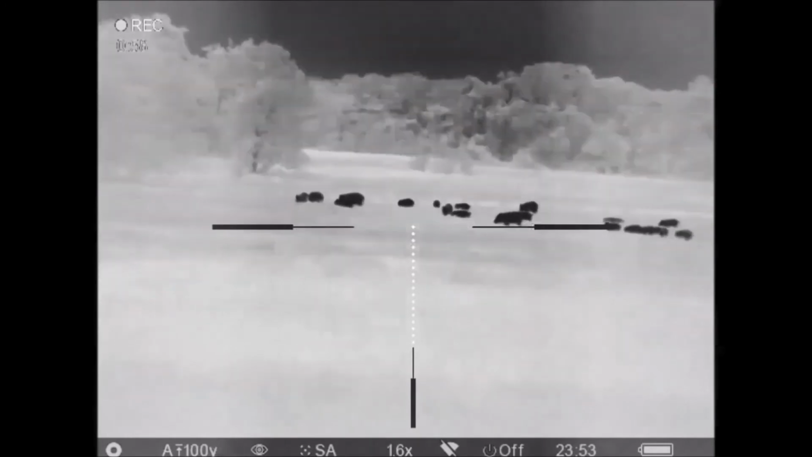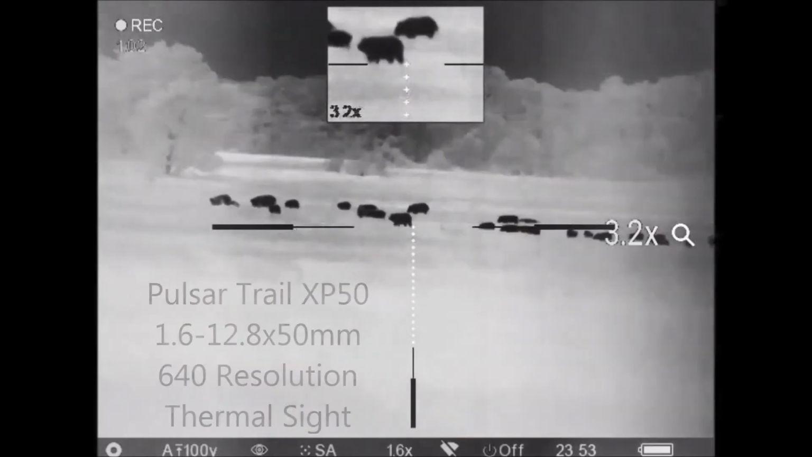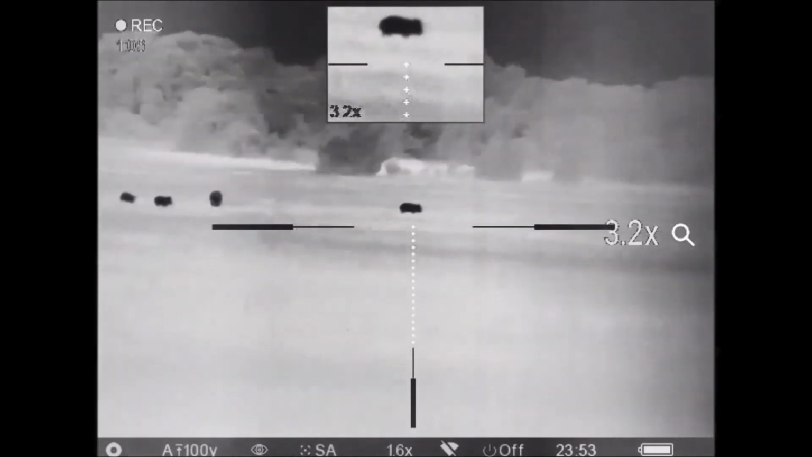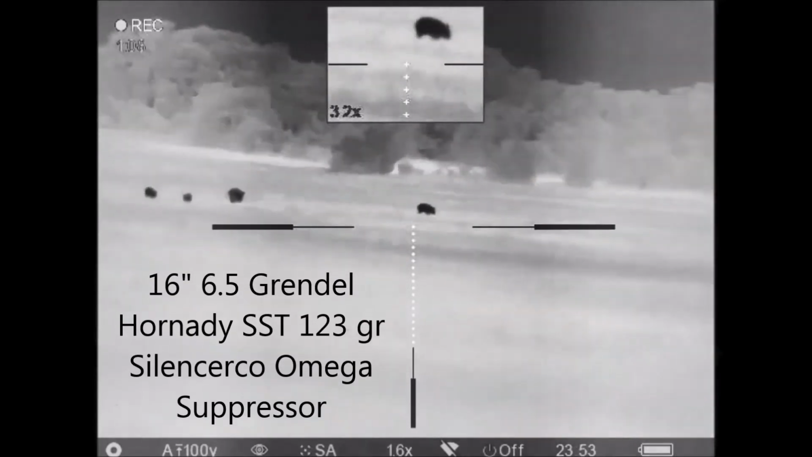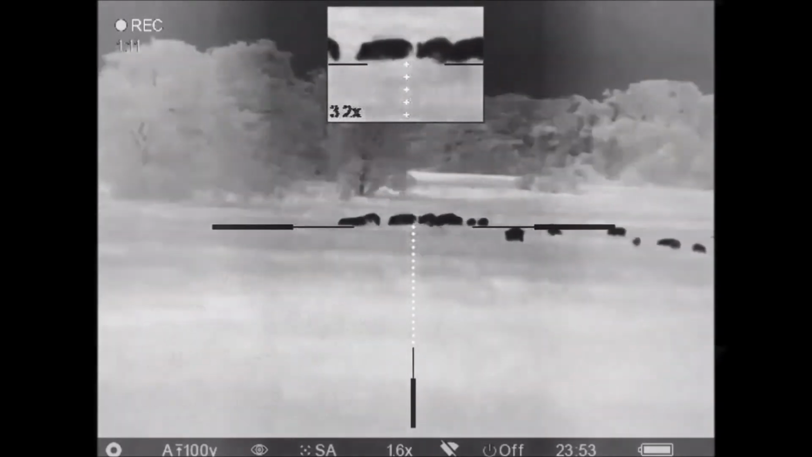Now here I've changed over to my rifle scope, the Pulsar Trail XP50 Thermal sight. The closest hog's only about 100 yards out, and I'm using the picture-in-picture mode, which I really like with this scope. It helps for some more precise aiming on hogs, especially on the opening salvo.